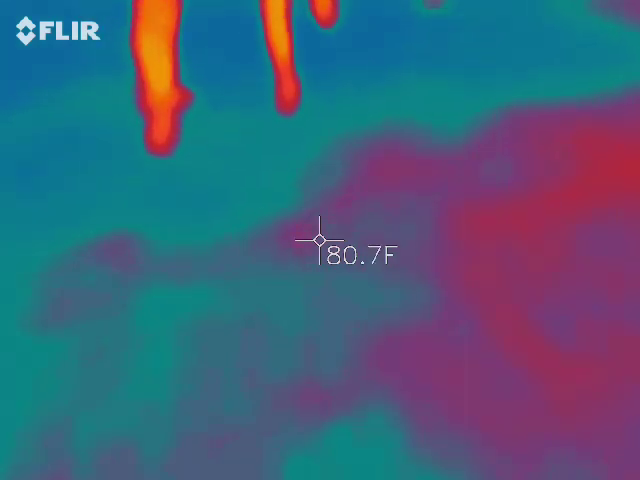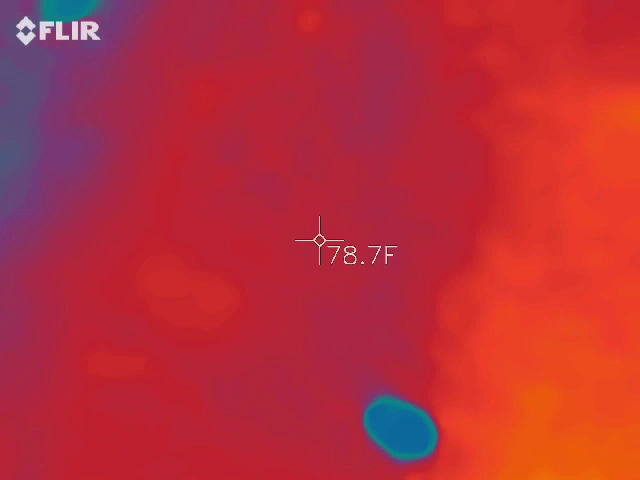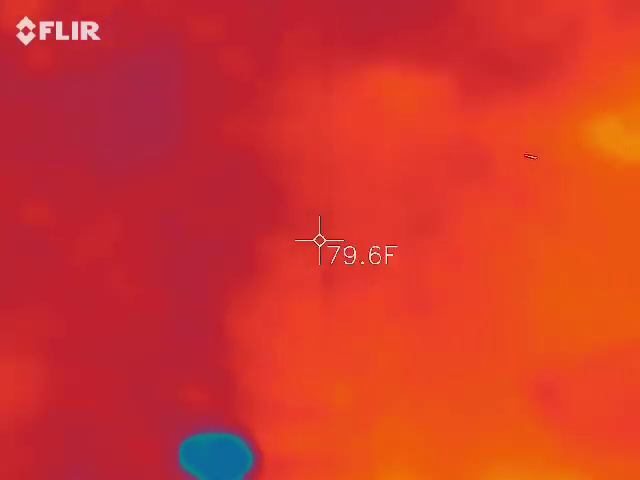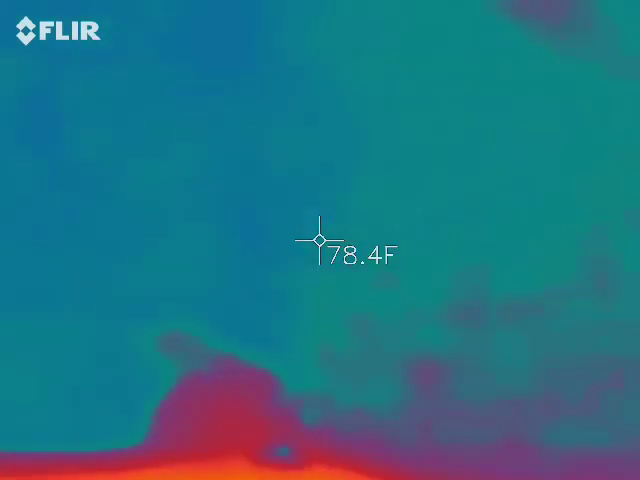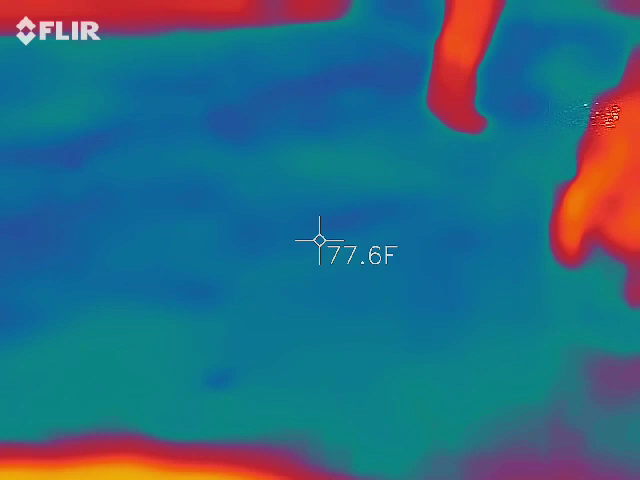Here, let's see your thermometer. Just throw it down anyway. Oh, you've got a blob. Whoa, right there. That's dirt though, he said. Yeah, it's 60 degrees. 64 degrees right here. Is this the dirt? Is it water? Is this a can? That's interesting.